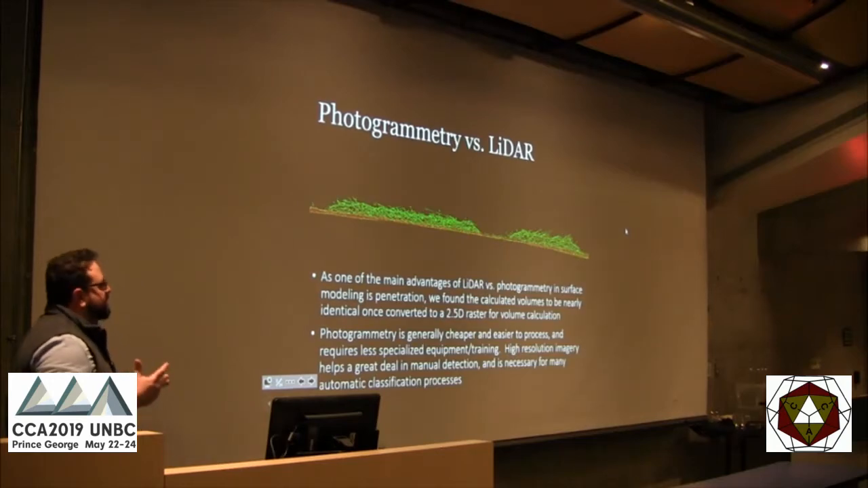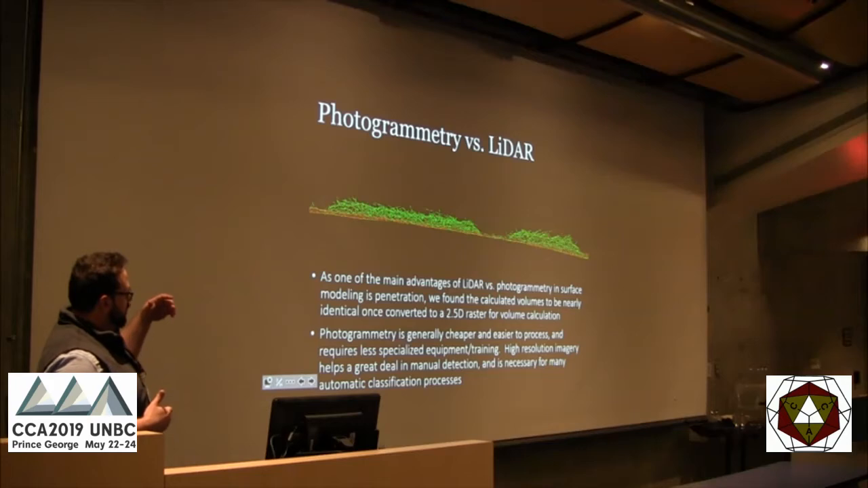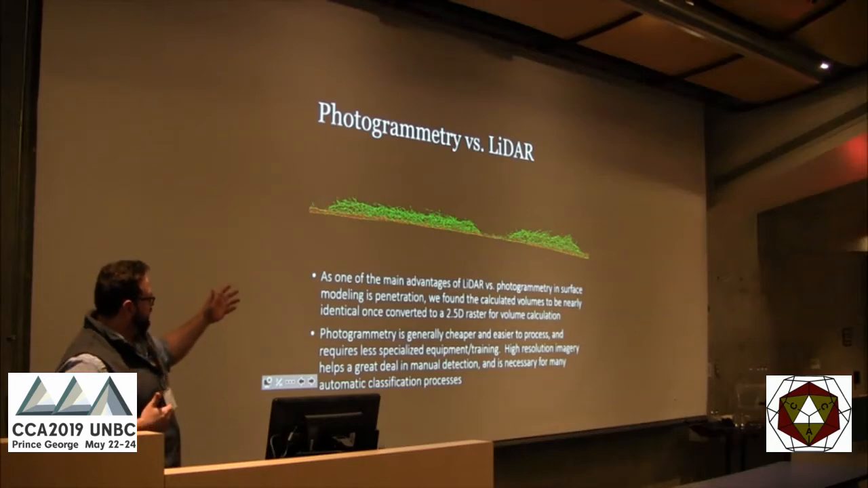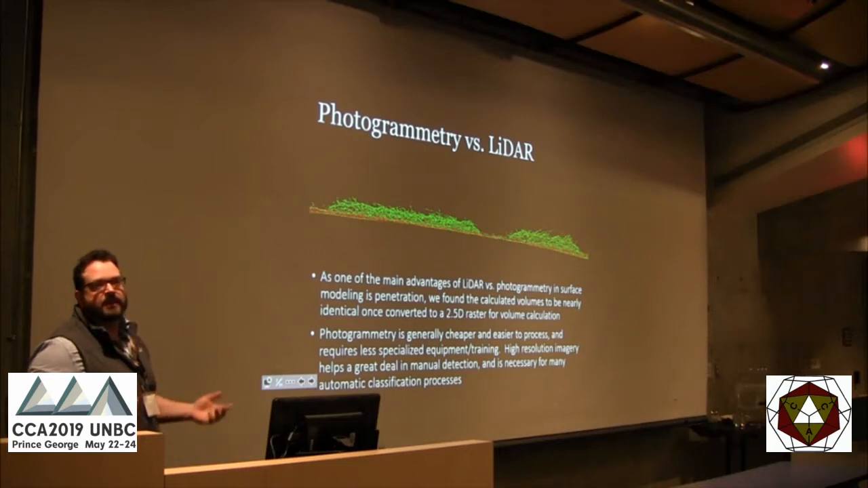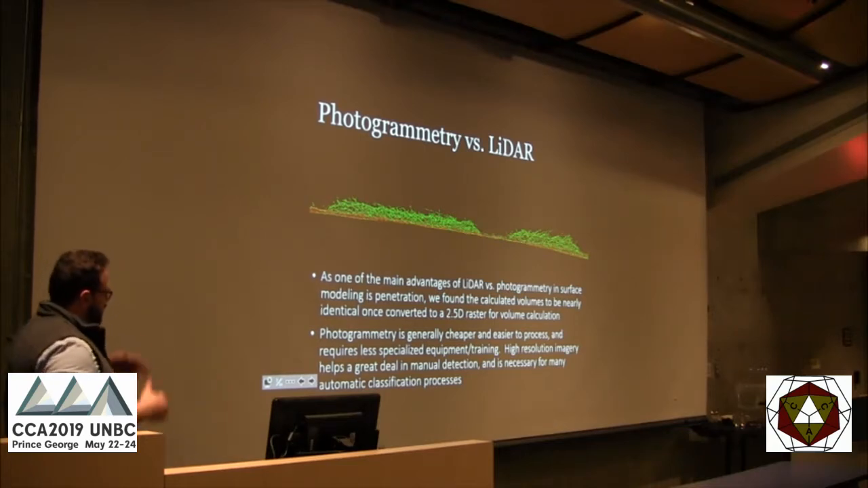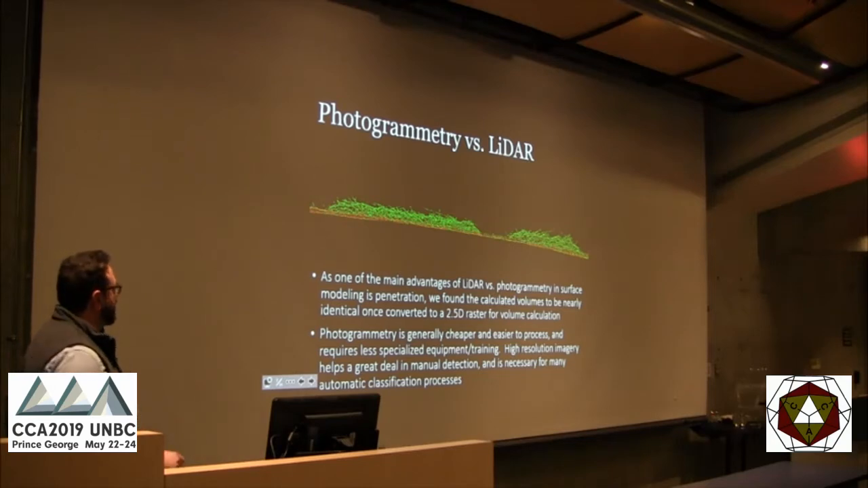When we look at photogrammetry versus LiDAR, one of the main advantages of LiDAR is you get more penetration in the canopy. But when we're modeling these, we turn the point clouds that we derive into 2.5D rasters. We turn them into DSMs. That's what we do. We end up with cut and fill for our measurements. So LiDAR is great. That's what I do. I'm much more comfortable with it. I spend all day in TerraScan just looking at point clouds.